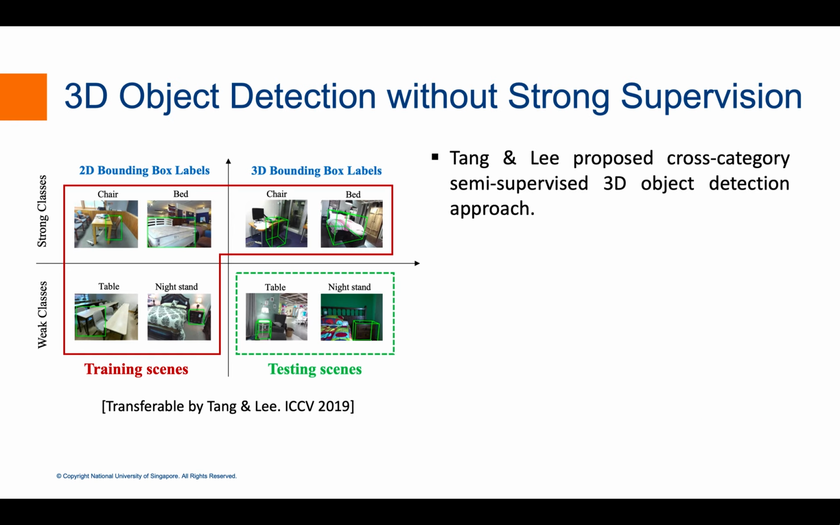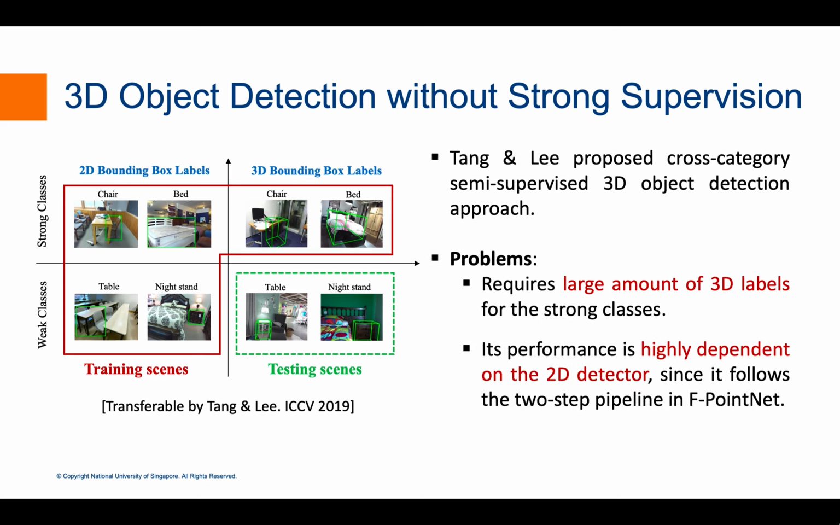To the best of our knowledge, Tang and Lee proposed the only existing non-strongly supervised work for 3D object detection. However, this cross-category semi-supervised learning approach still requires a large amount of 3D labels for the strong classes. Furthermore, this approach requires 2D object detection on its RGB-D inputs. Thus, the performance is highly dependent on the accuracy of the 2D object detector.